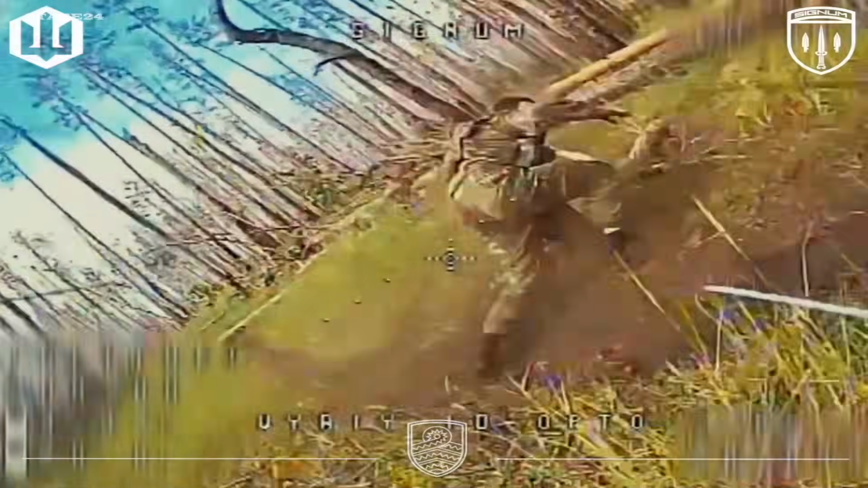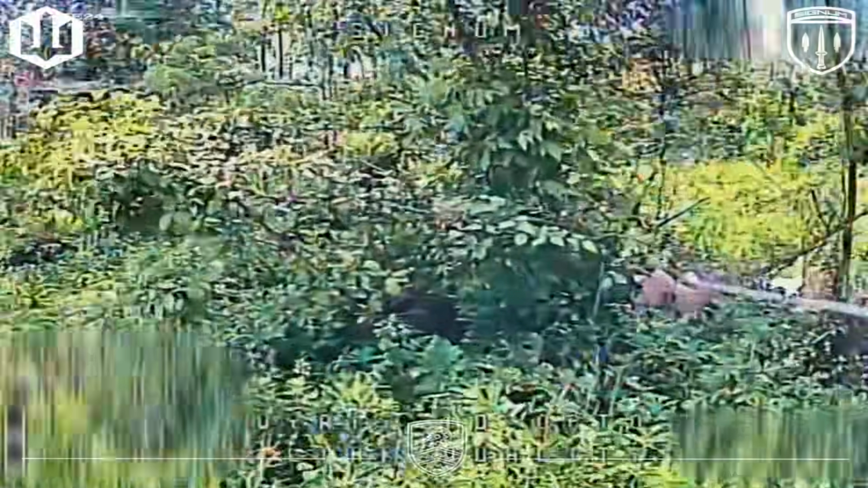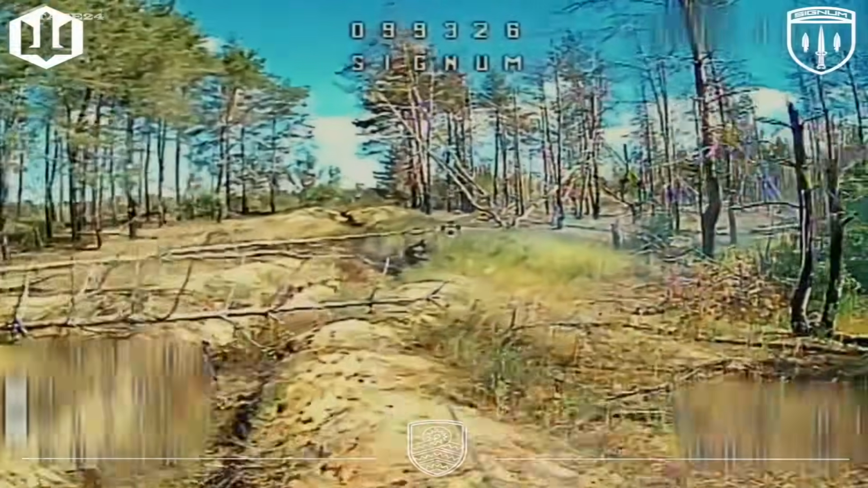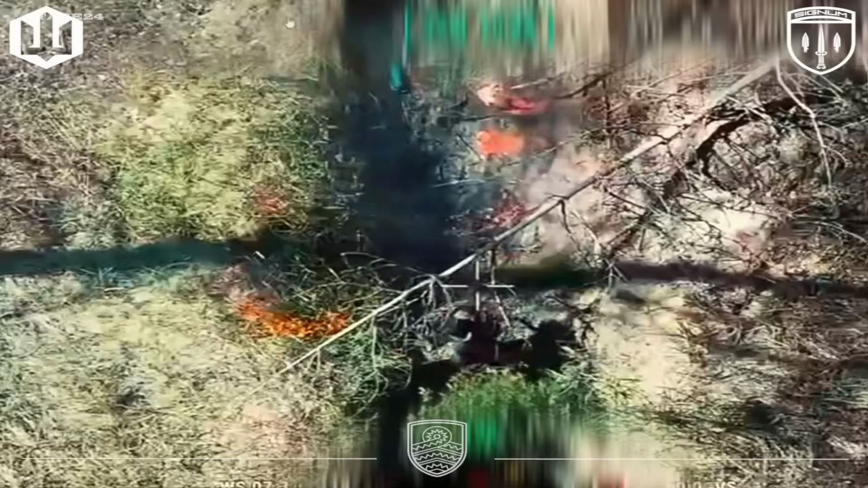No coordination, no formation, no awareness of what's tracking them from above. This is what Russia's manpower strategy looks like in 2026. When domestic recruitment falls short, foreign fighters fill the gap with the same lack of counter-drone training, the same absence of support, the same outcome waiting for them. Every wave ends the same way.